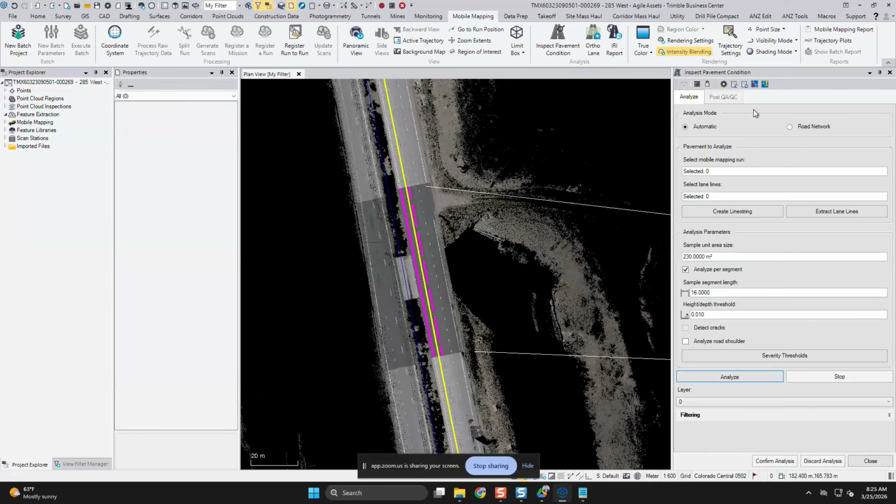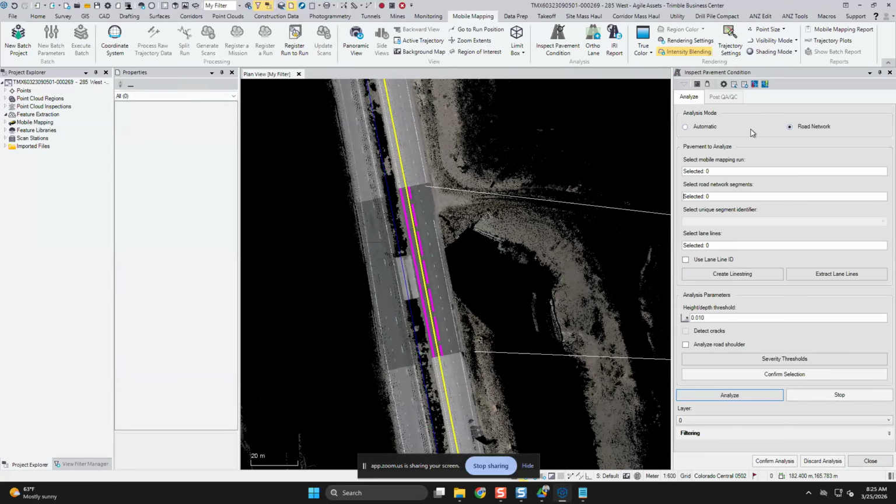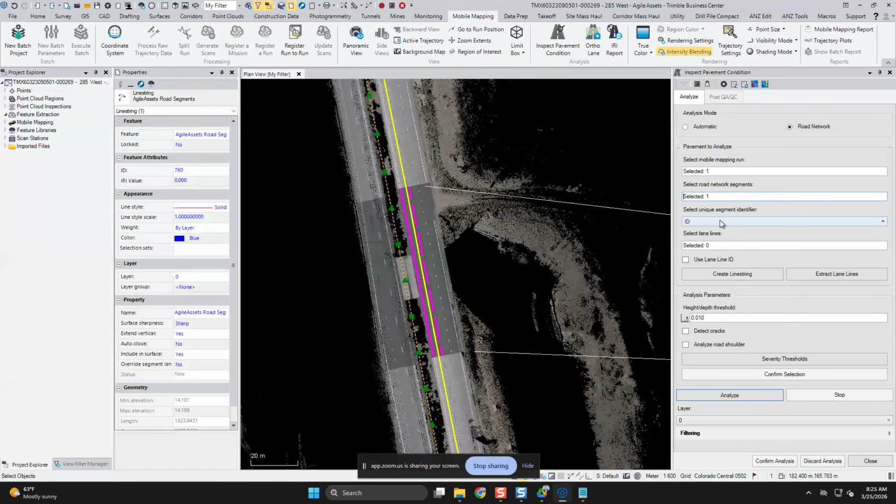Back inside of the inspect pavement condition command, we'll want to ensure that road network is selected under the analysis mode. From here, we can select the mobile mapping run where we want to run the inspection. Then we can select the road network segments, only after which you will see the unique segment identifier populate. And this allows for users to select different attributes that have been populated in AgileAssets to differentiate these segment names. Here we'll use the ID.